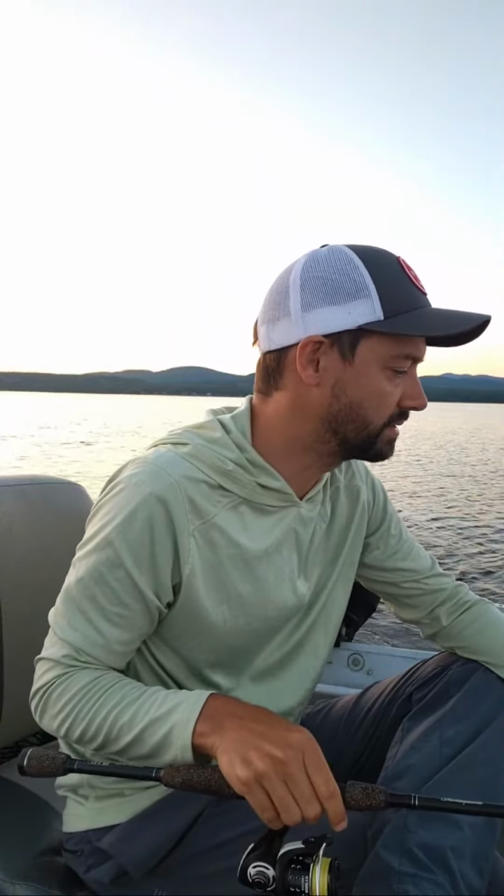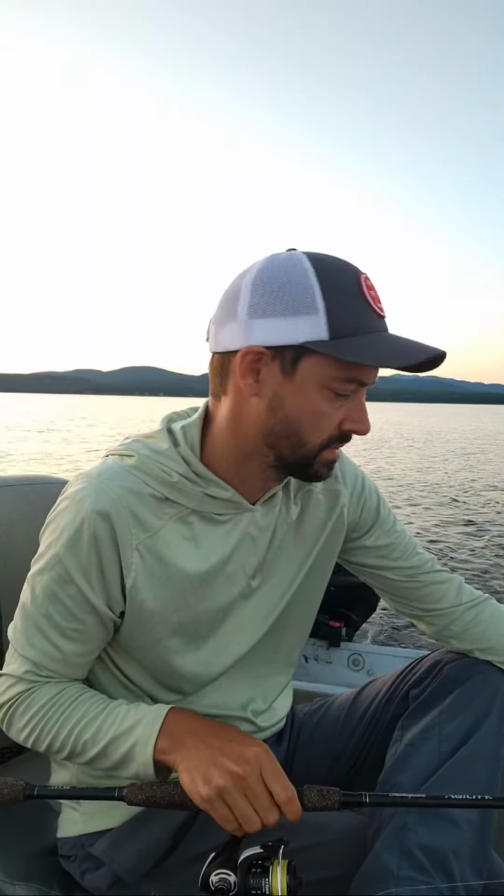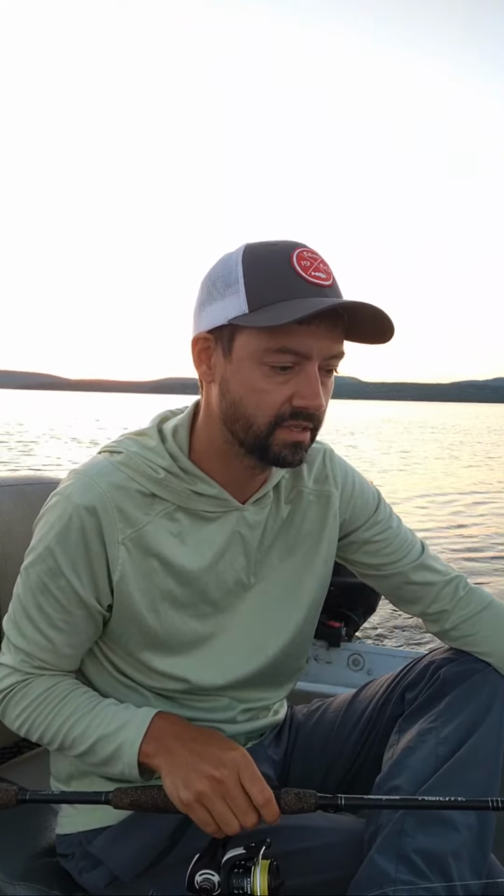My poor little minnow's not doing too bad. Yeah, I'm sure I could bug some guys and learn about it. I have not used blade baits for lake trout, mainly because of the double treble hooks.